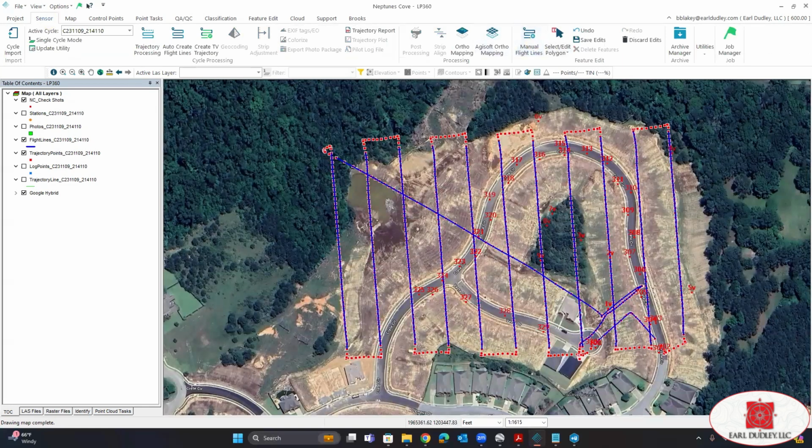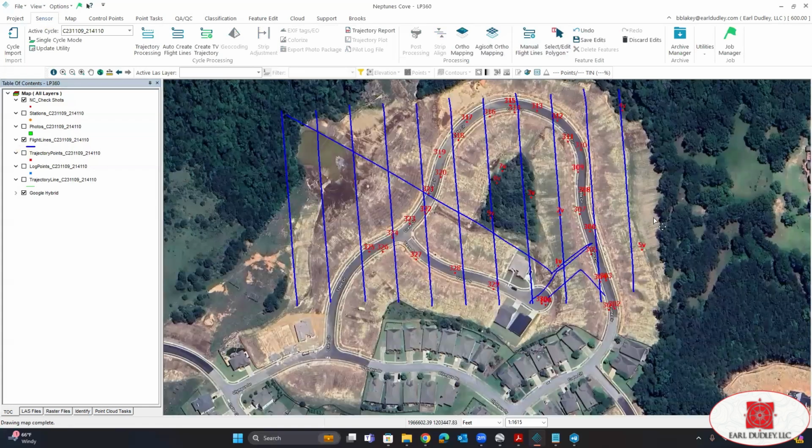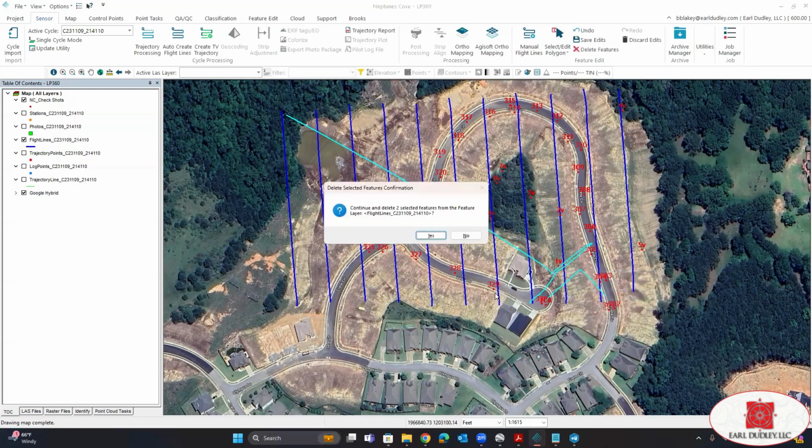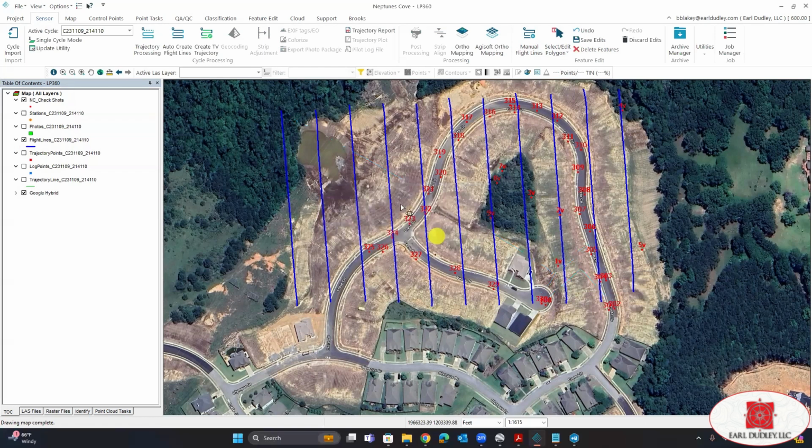And there we go. What we want to do now is turn off the trajectory points in our table of contents on the left. And we want to get rid of these guys. All we want are these parallel lines. The same thing, just use my feature edit tool. Tell it what we want to select, those flight lines. Hit delete on our keyboard.